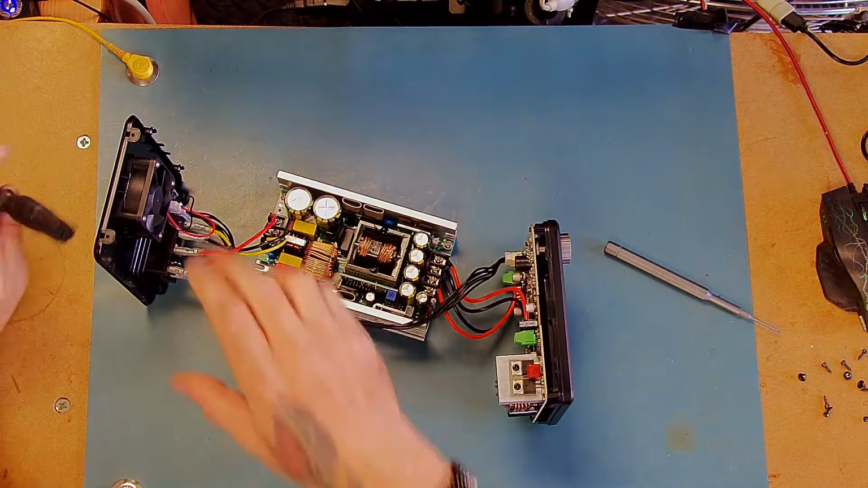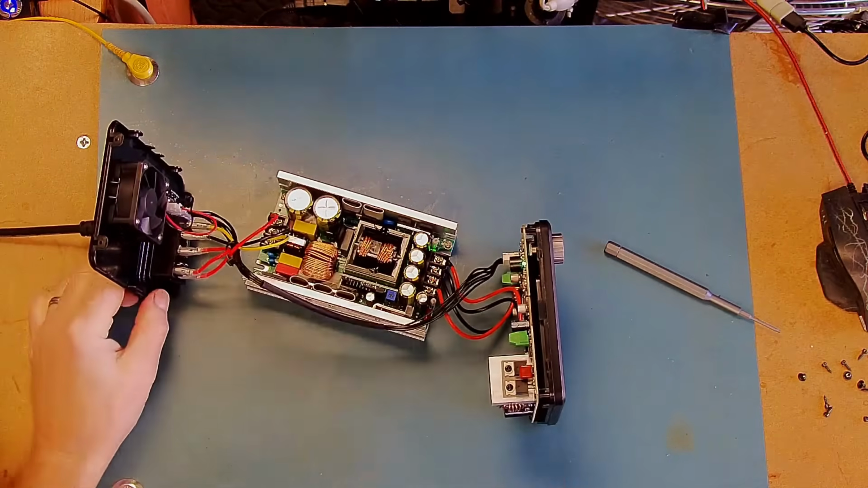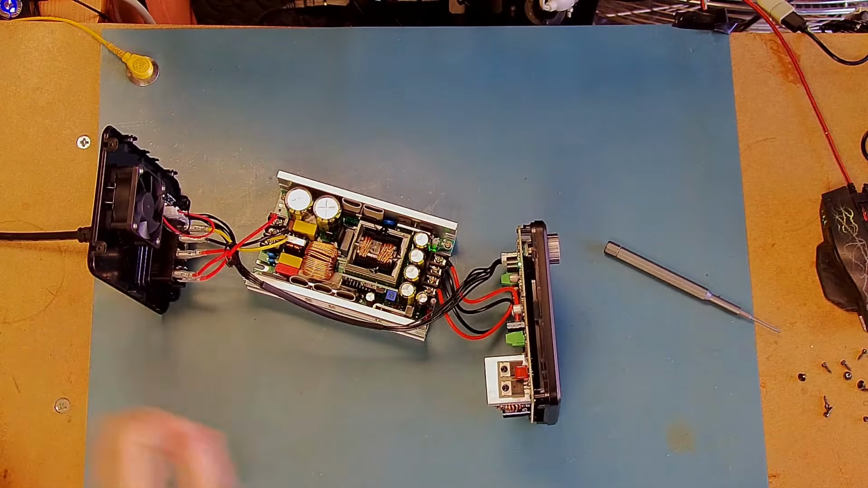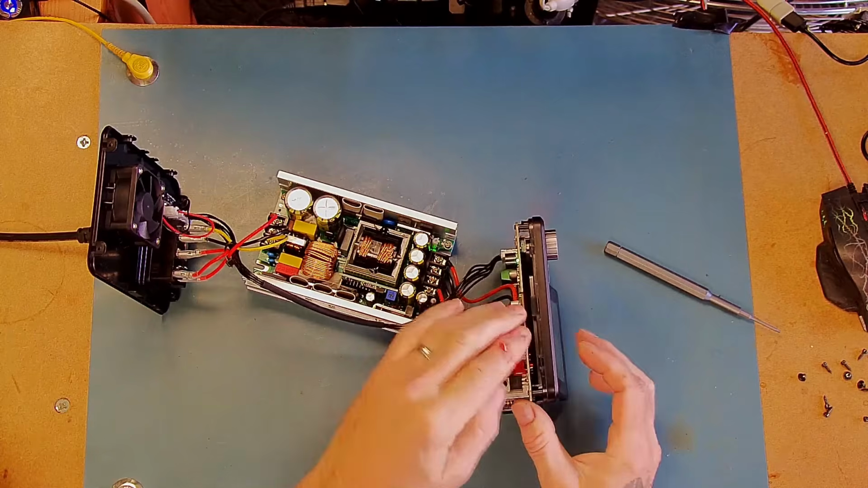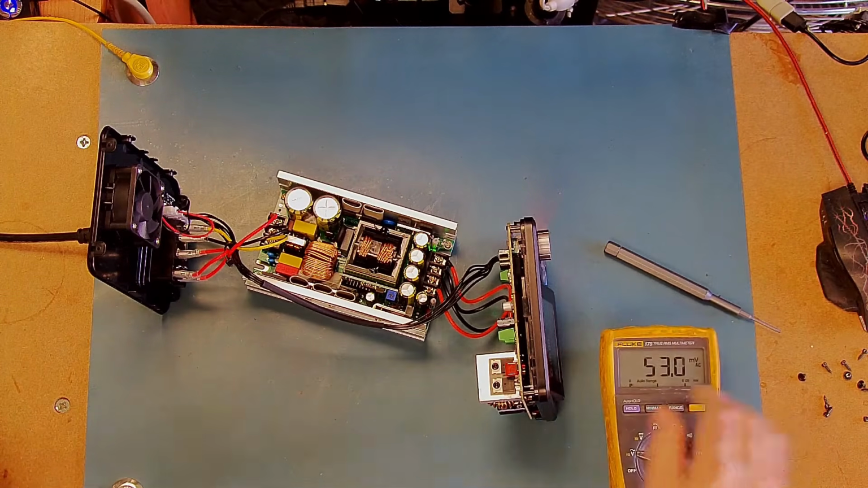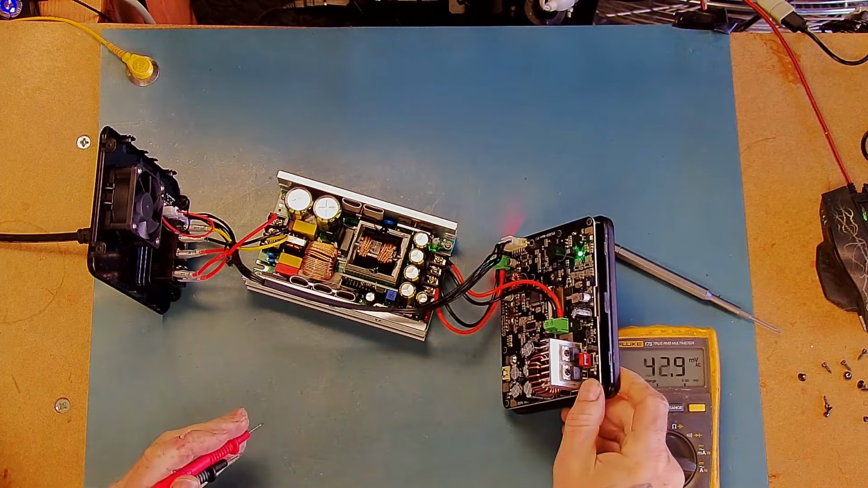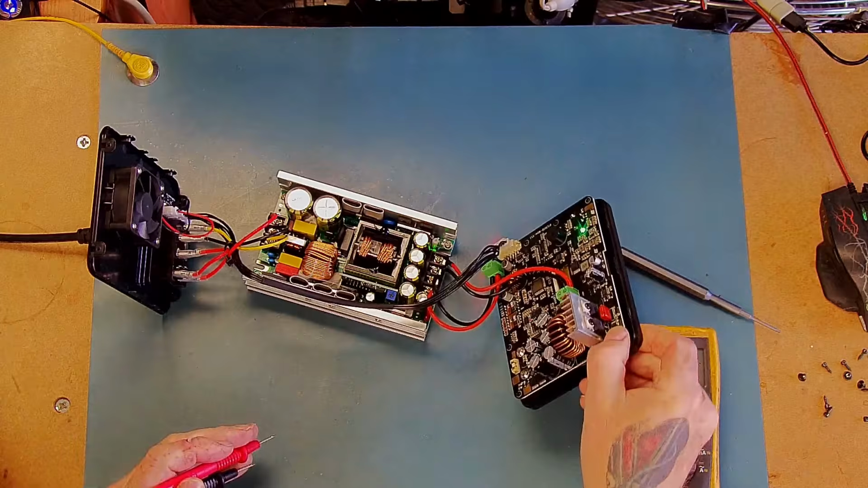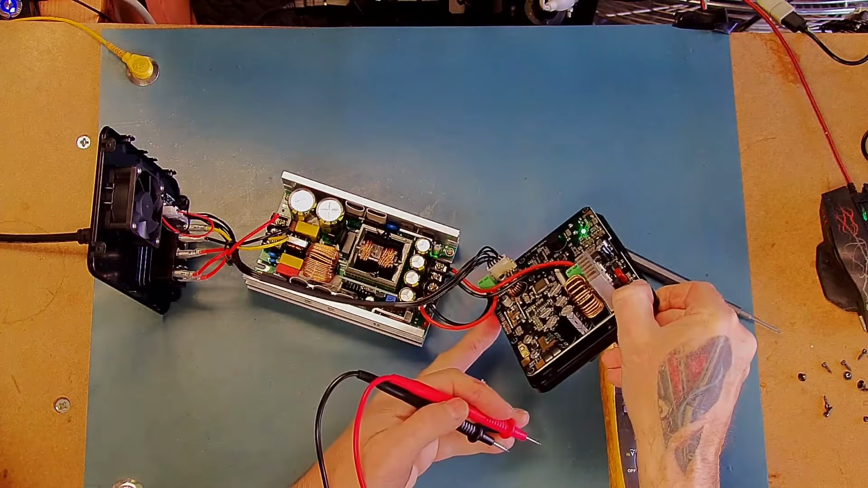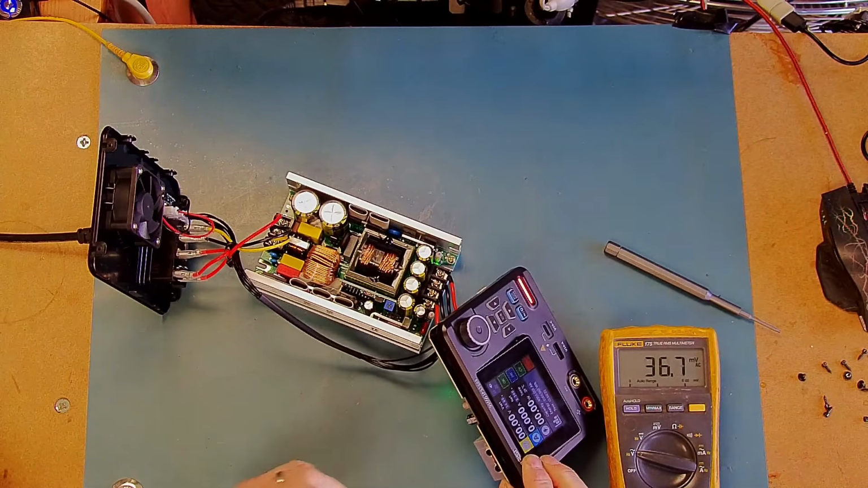So let's connect the mains. Power on, yep. Right, let's just see what voltages we've got coming out. On the inside of the front panel I've just got 1 green LED there, and I can just see the red LED, which is the panel illumination.